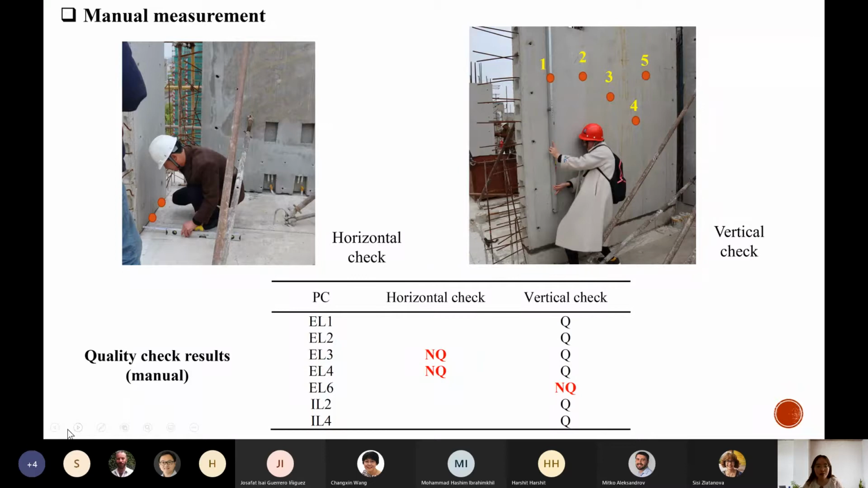The manual measurement result is that these two panels have horizontal deviations, so they are not qualified from the horizontal alignment, and also one panel has vertical deviations.